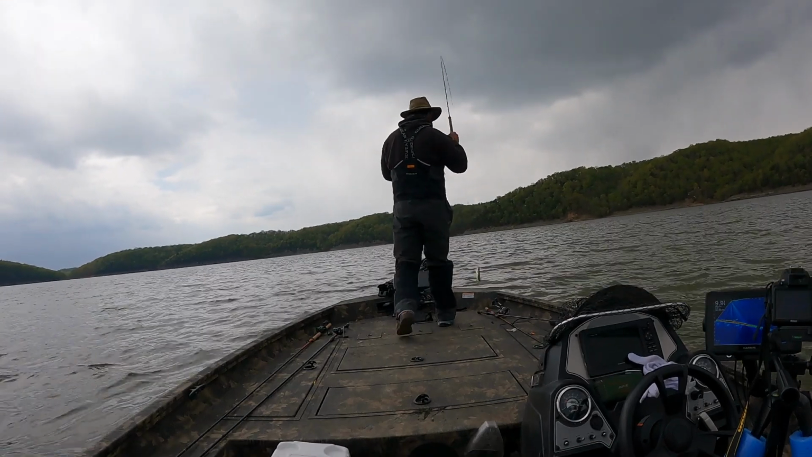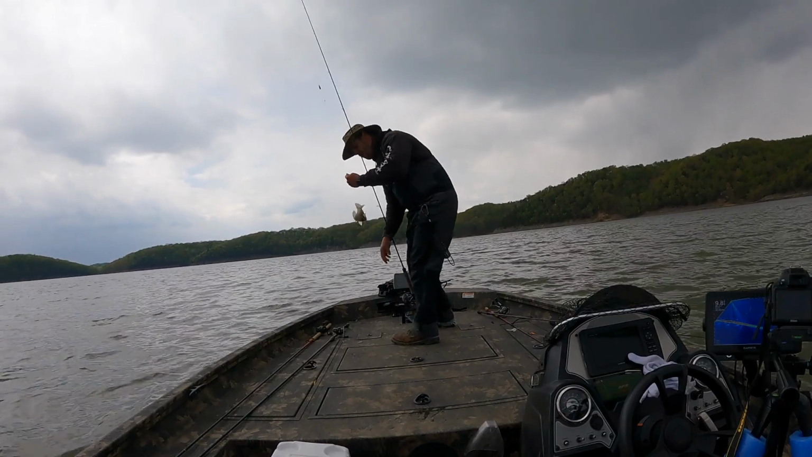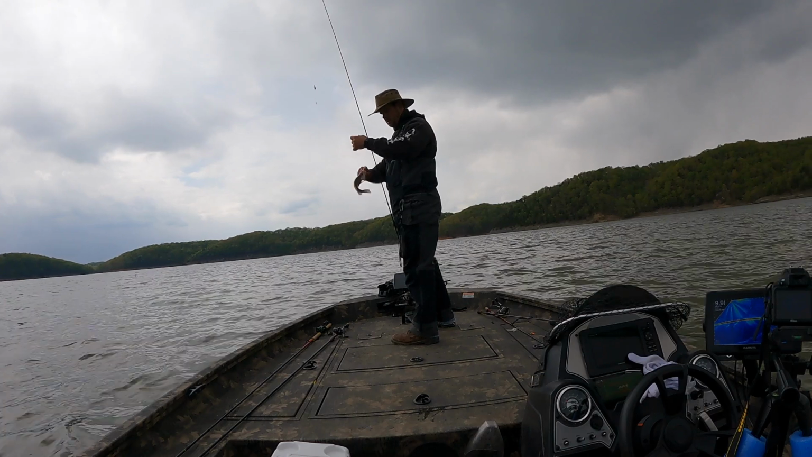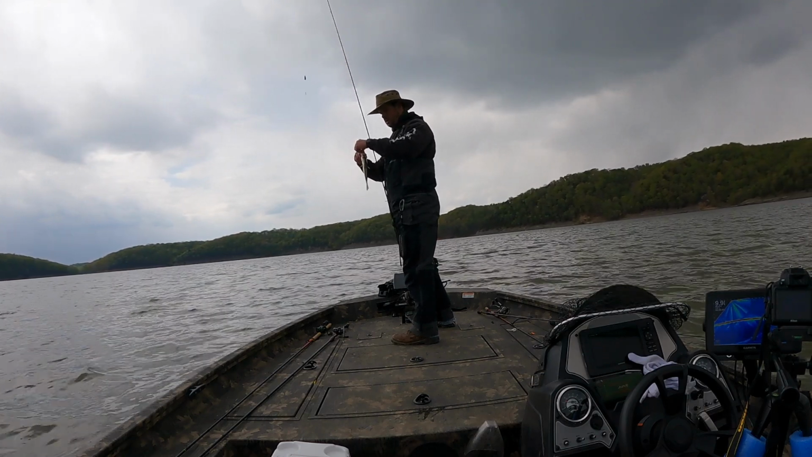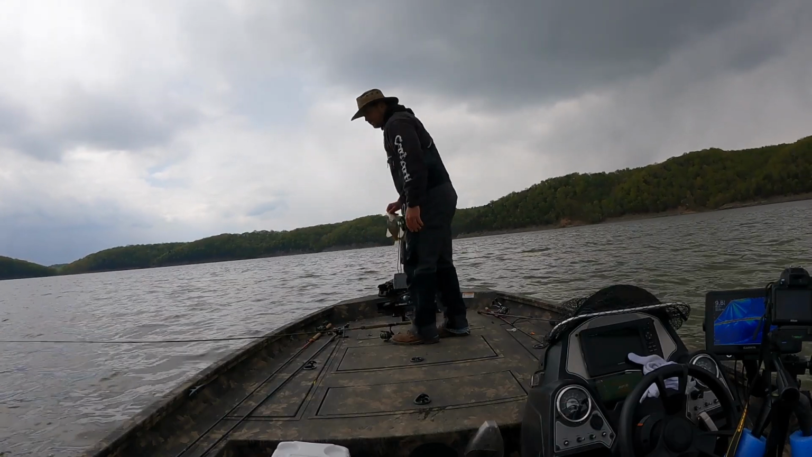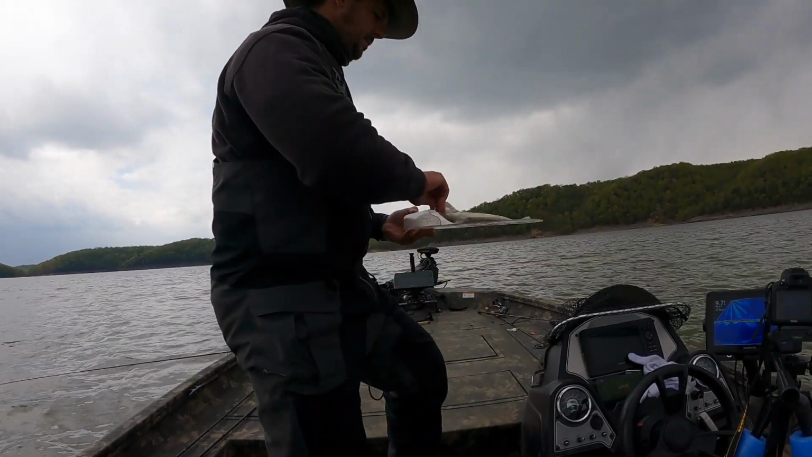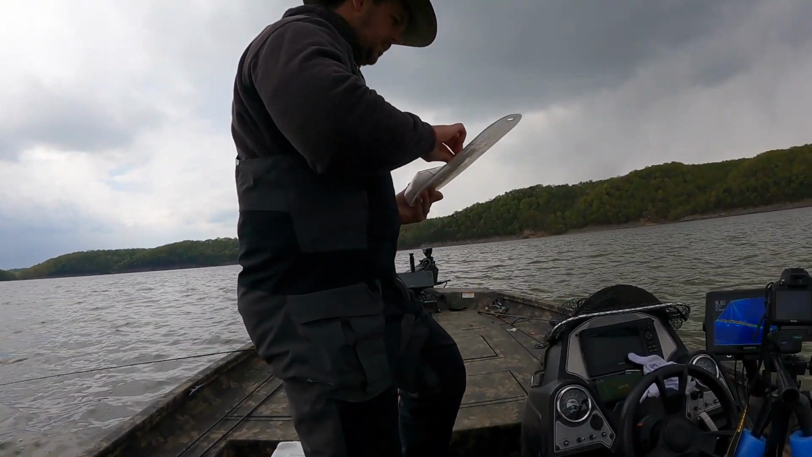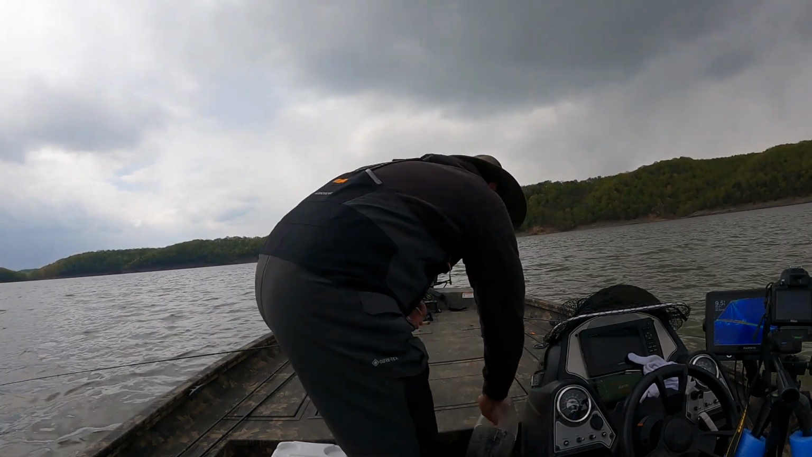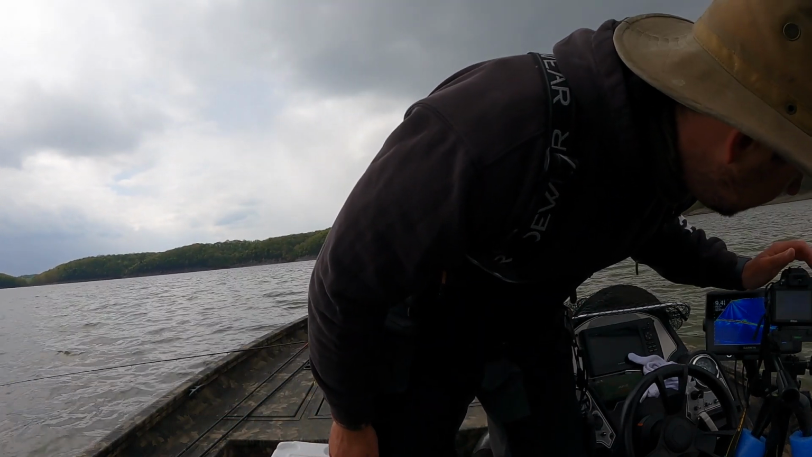So that was fun. I switched up here. You can see I went back to that straight pole. Something that I've been doing probably this last week is using the pitching and the straight pole together. I'll sit off of the pile and pitch to it for a little bit and pick off maybe some of the bigger ones, or the ones that are going to be a little bit finicky, and then after I can't catch them pitching anymore, boom, I'll take that straight pole and go after them.